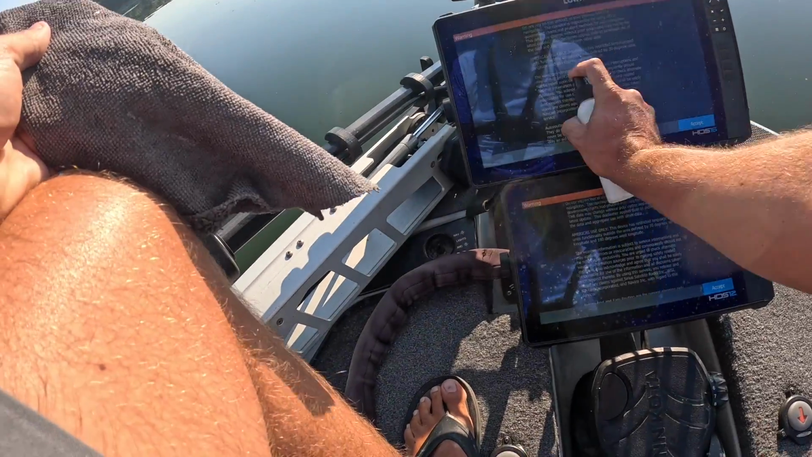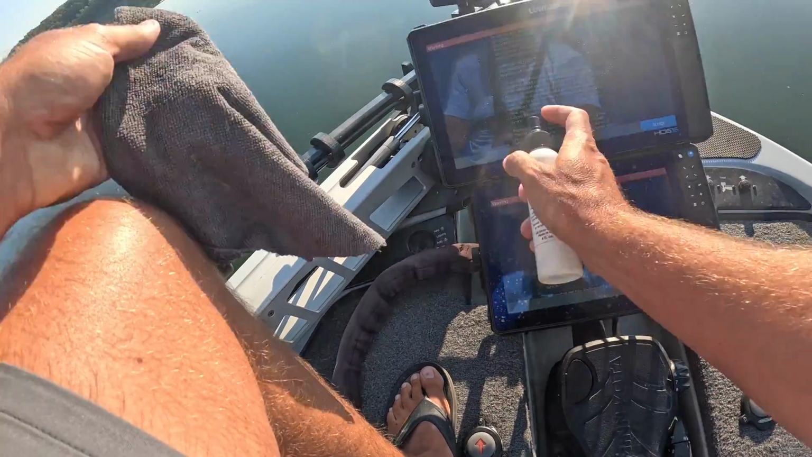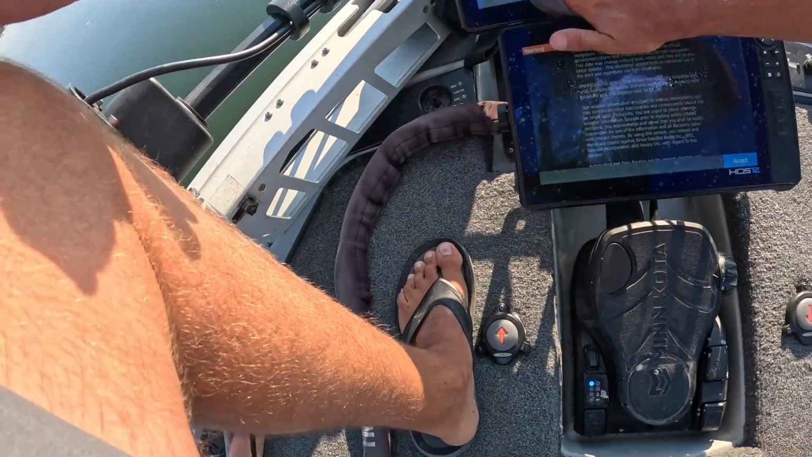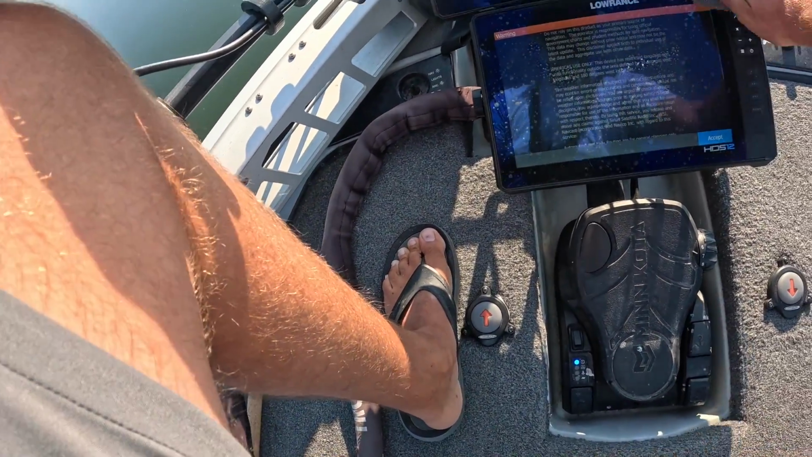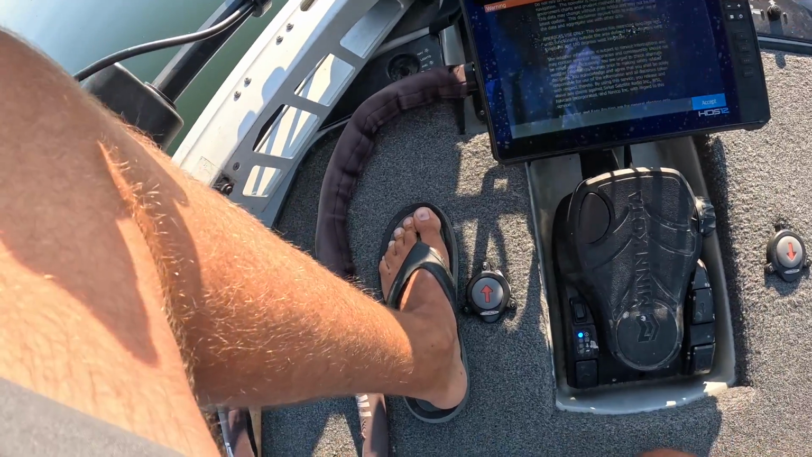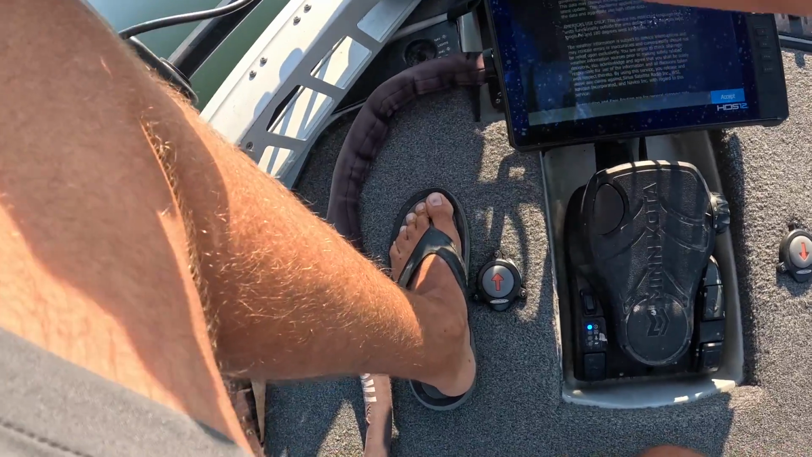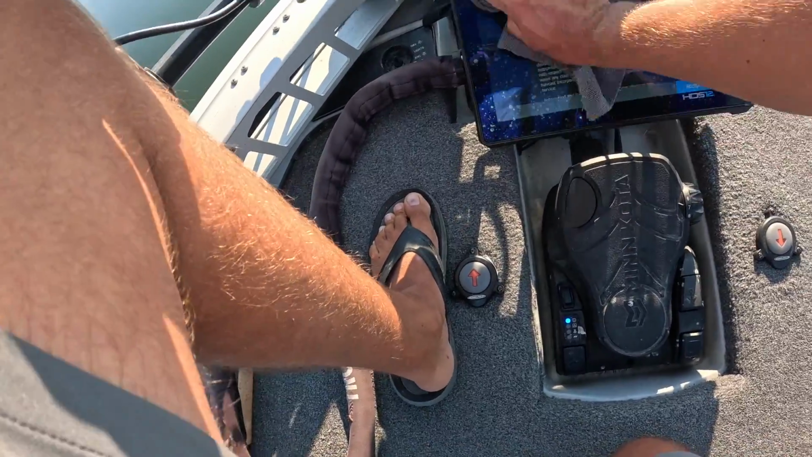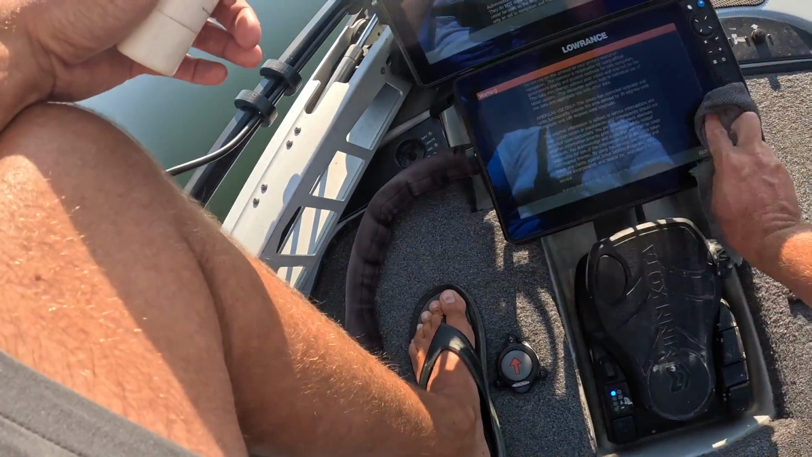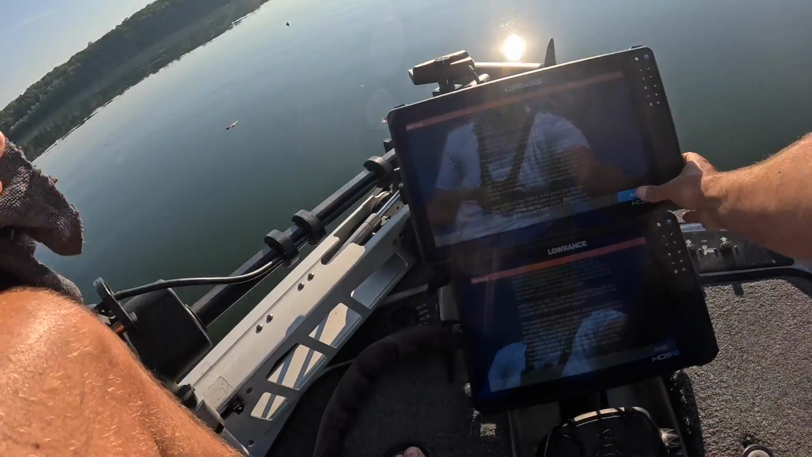Very first tip, right out of the gate: keep your dang screen clean. This is just some cleaner that Lowrance gives us. TH Marine makes a really good cleaner called Wave Away. I keep some of it. You can use whatever kind of cleaner you want. You just want something that doesn't leave a lot of streaks. And I just wipe it off with a microfiber cloth. I keep a microfiber cloth in my back pocket while I'm fishing anyway.